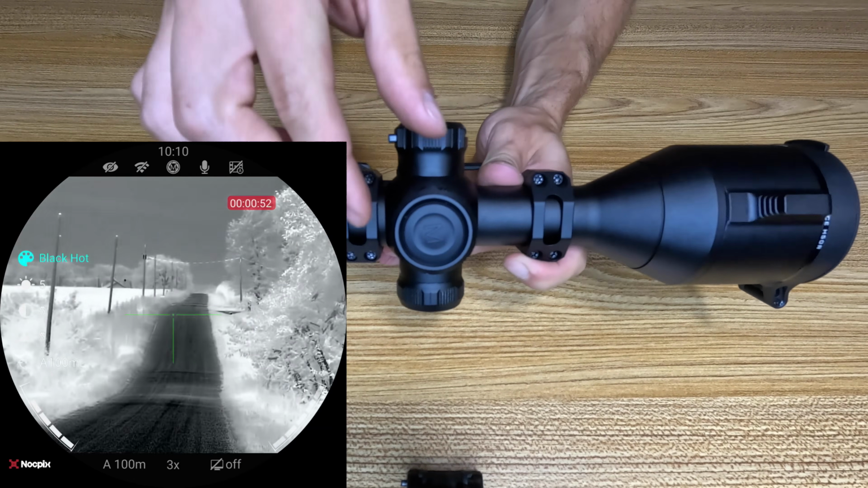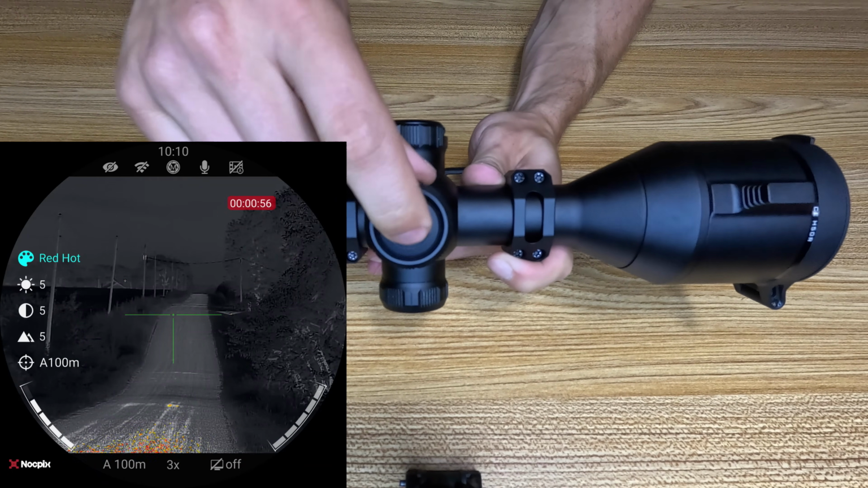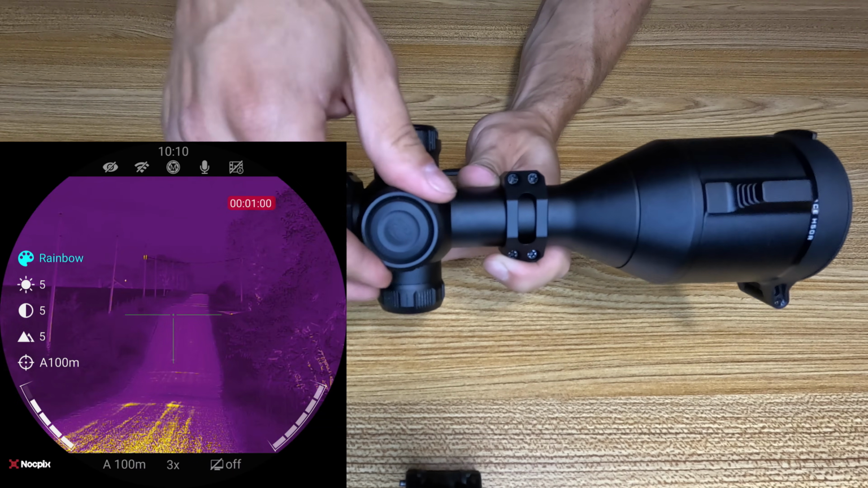Up top, you've got your turret. That's going to be for your digital zoom while you're running the scope. And you've got your menu button to get into your menu, whether it's your settings, your color palettes, or whatnot.